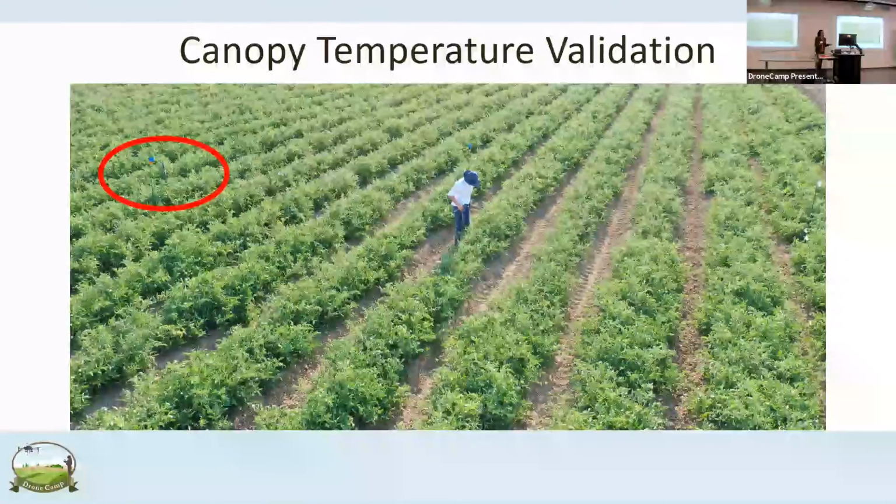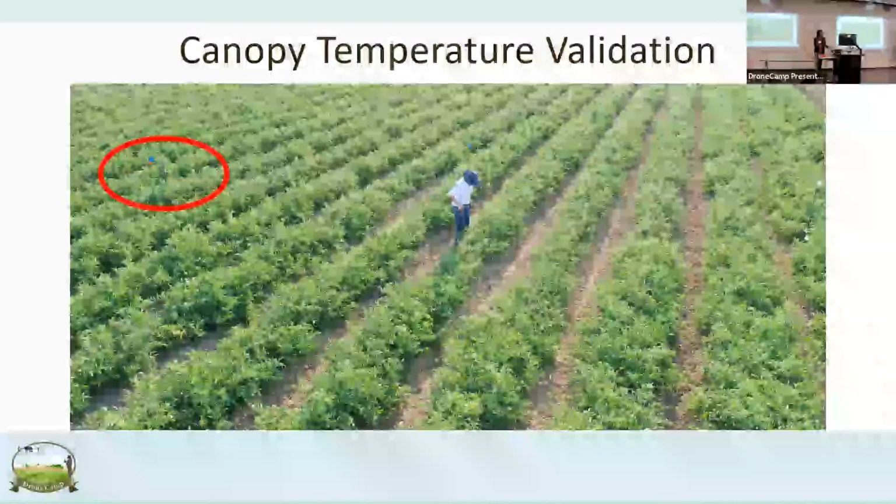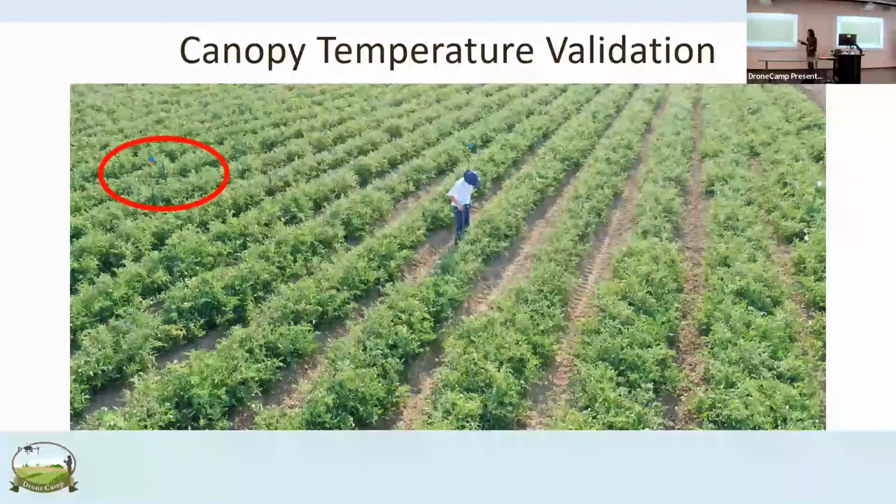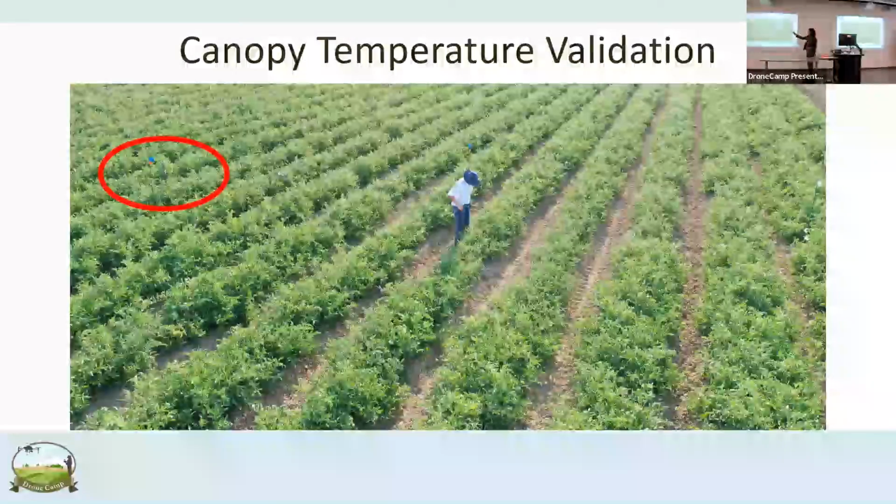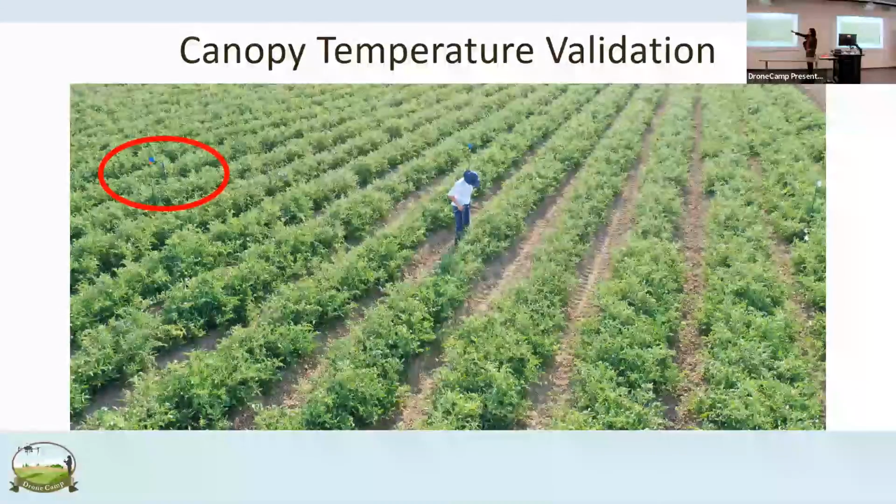But you can put infrared thermometers out in the field and have some understanding of what pixel they correspond to. That's a very common way to do it. It's hard to see. This is in a tomato crop in the 5 Points area of the Central Valley. You can see Logan has installed this infrared thermometer in the tomatoes that you can kind of see.